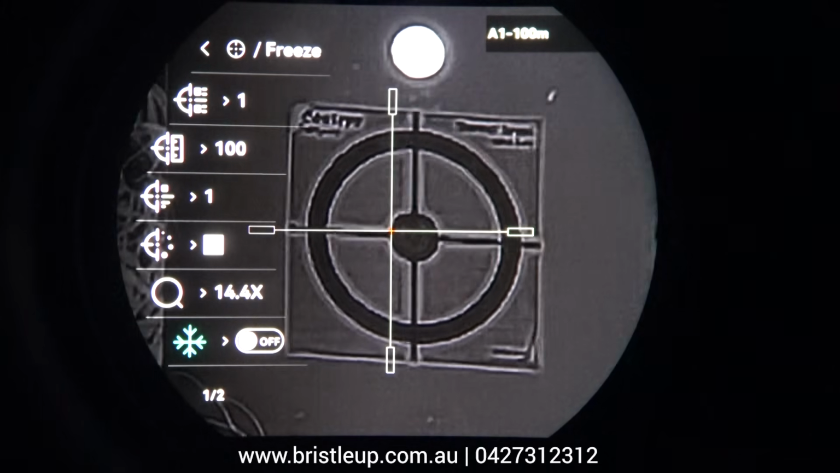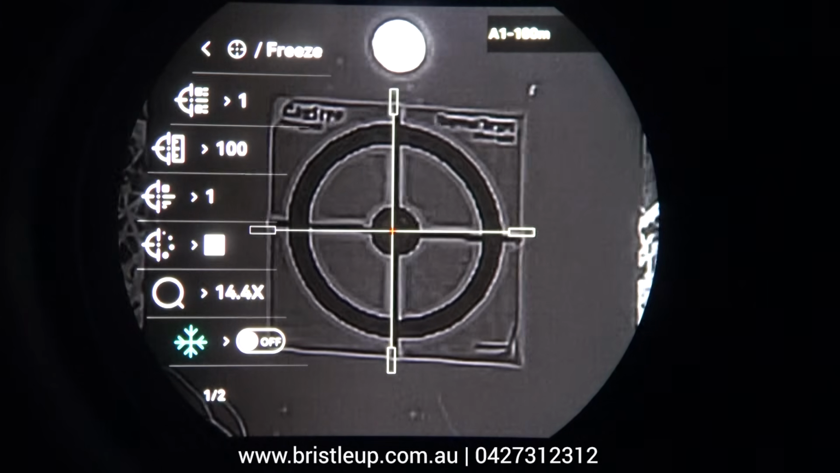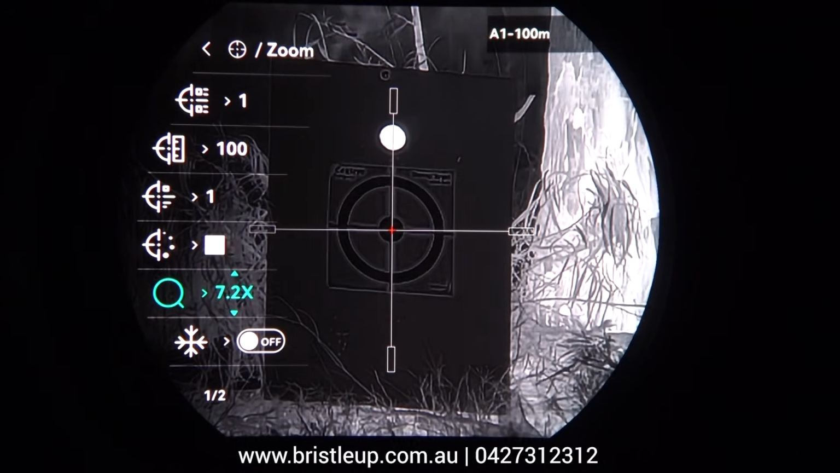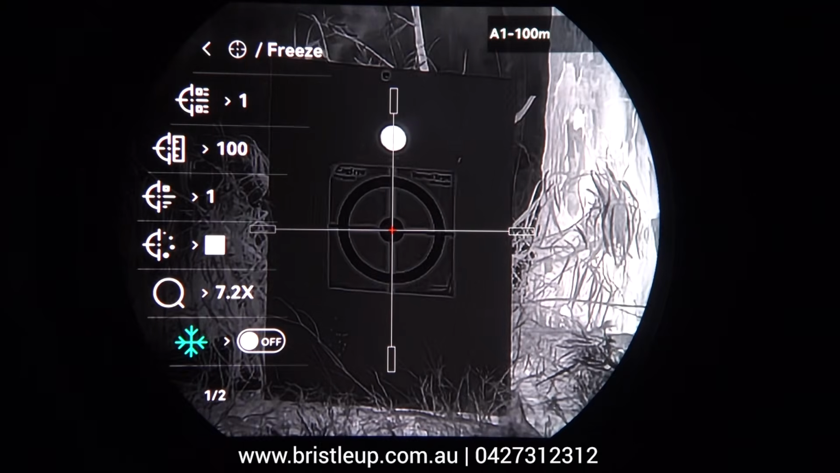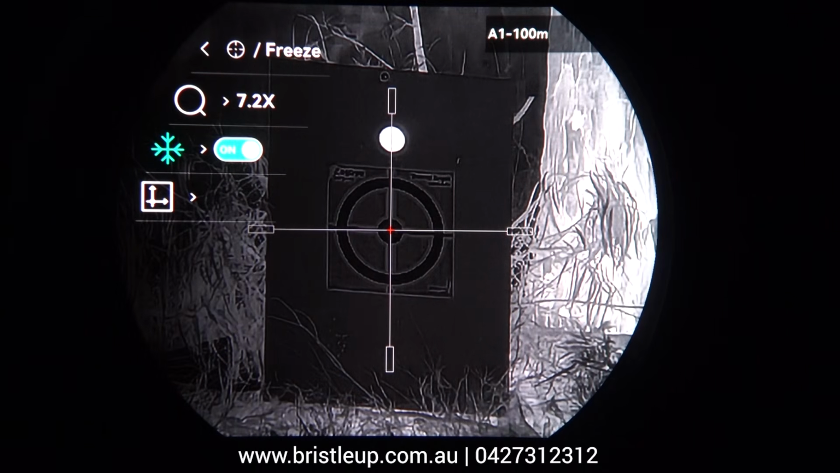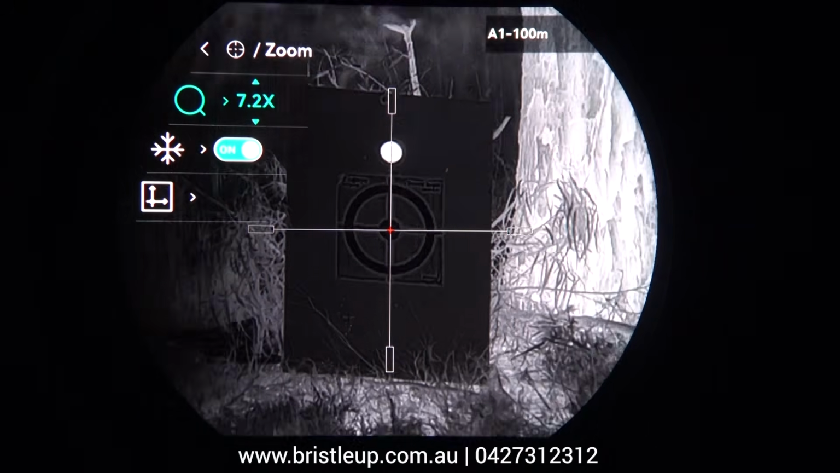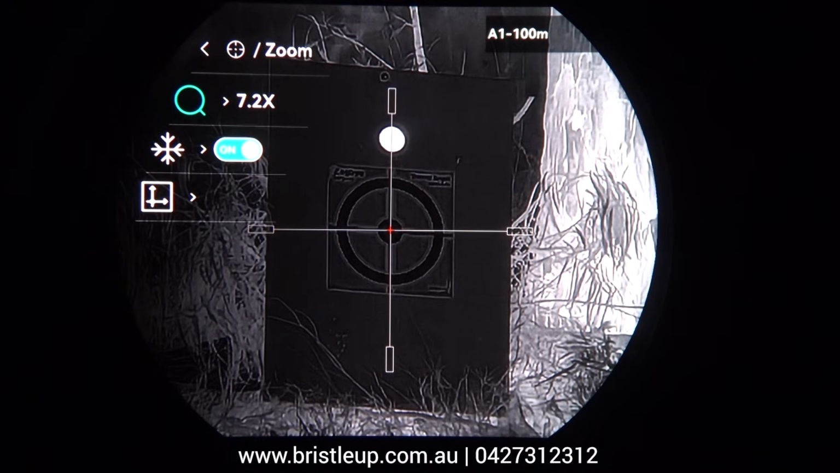Now what we want to do is bring our crosshair back onto where we were aiming when we took that shot. So I've got my reticle on where I was aiming, and then I'm going to freeze frame it. Okay, now it is frozen. The image is frozen, which means you don't need to hold it any longer. You can move away and make your adjustments. So what we can do is at the top here, we can zoom in for better clarity, which we don't need to in this case, or we can go down to our X and Y axis.